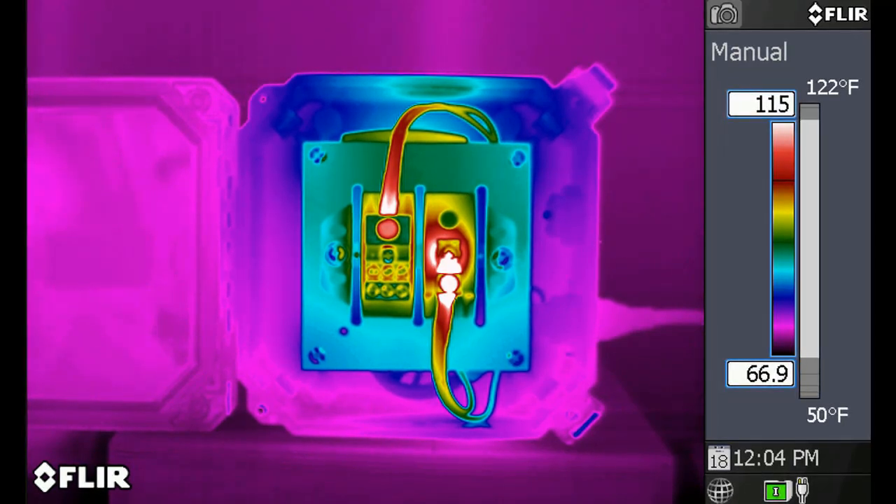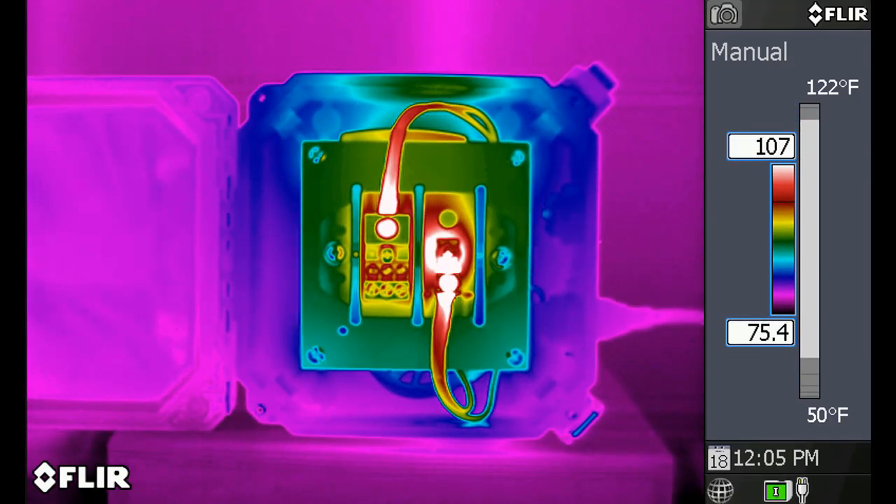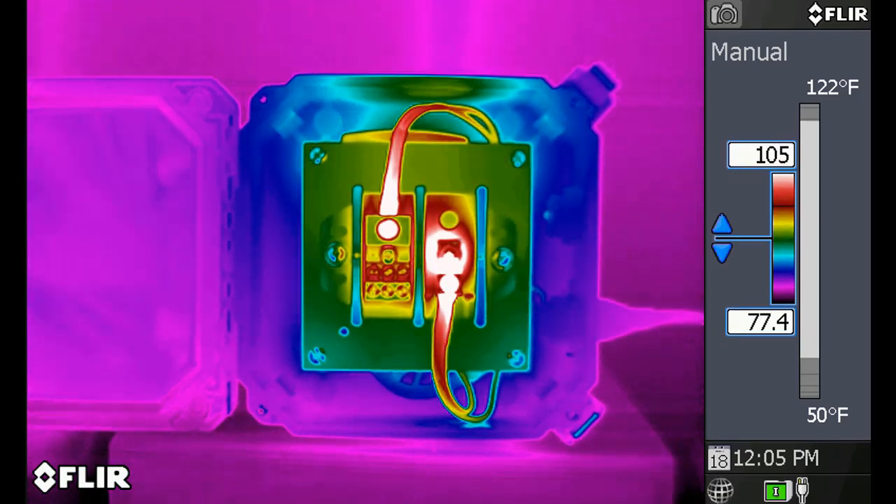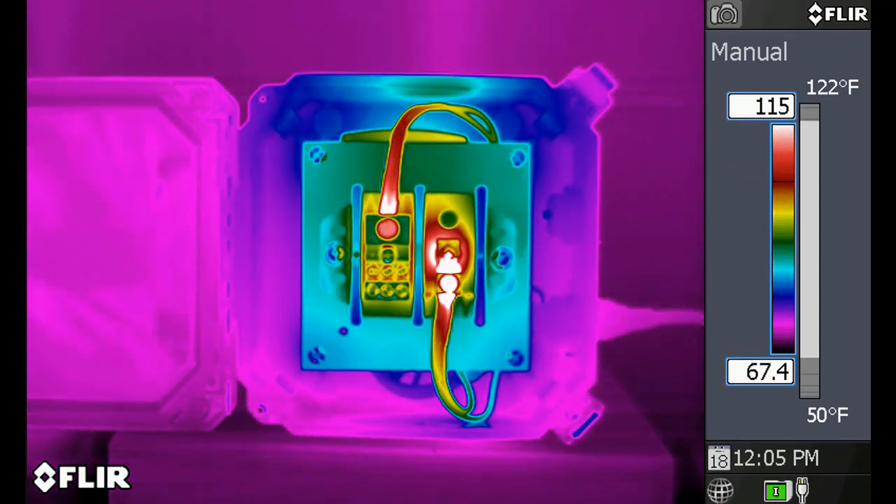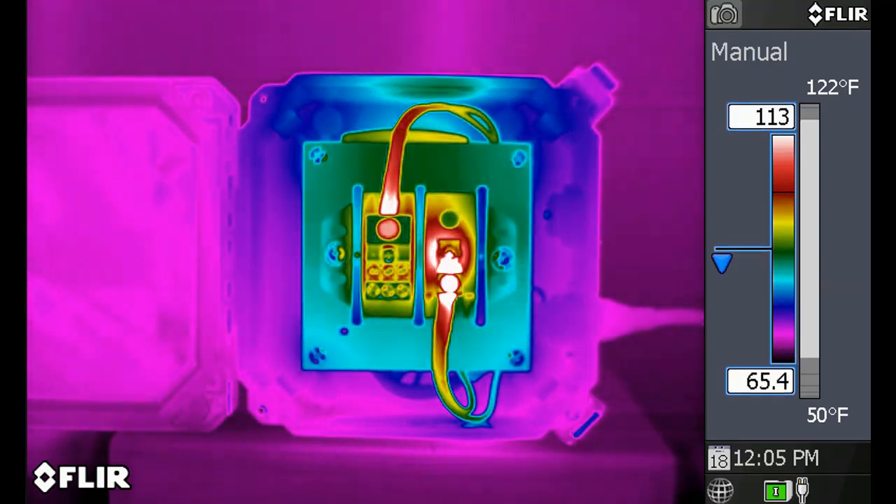In manual mode, you'll see that the scale numbers will highlight. Push the joystick left or right to adjust the span or width of the scale. Pushing left moves the numbers closer together, narrowing the span and increasing thermal contrast. Pushing right moves the values further apart, increasing the size of the scale and decreasing thermal contrast. Moving the joystick up or down changes the level, which is similar to adjusting brightness.